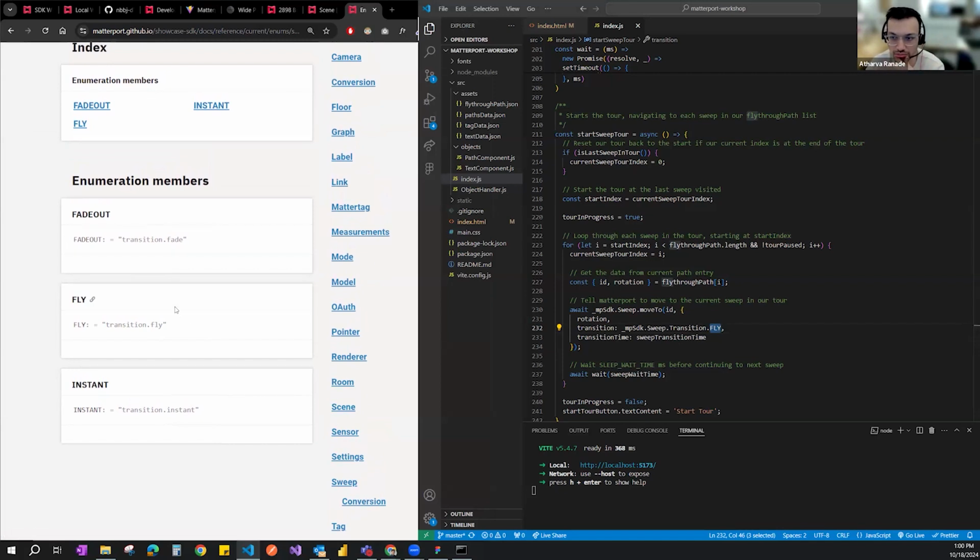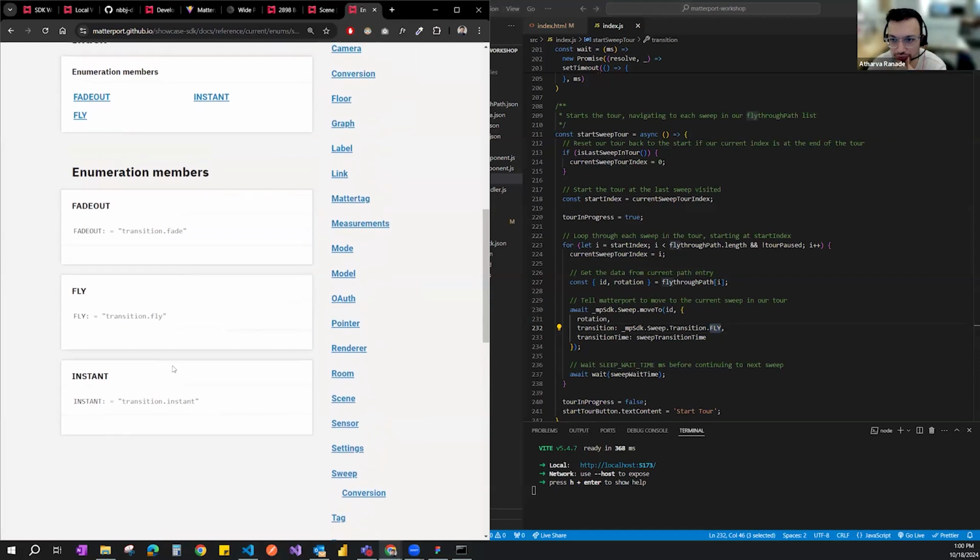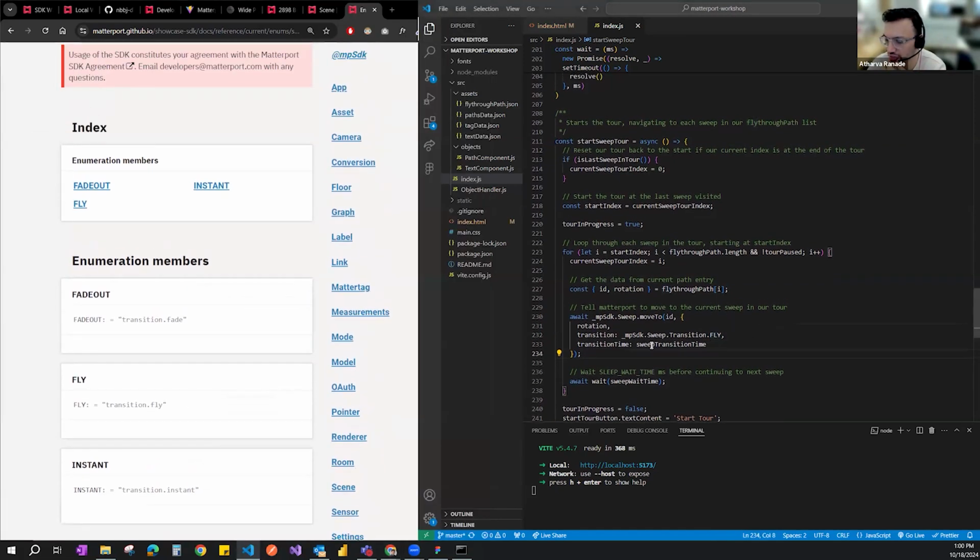But you could use the other two if you want. And then within that, in the fly, we would specify that specifically. We're also specifying the transition time, which we have set up at the beginning. And then to ensure that we are stopping before the tour ends, we're going to get the length of the fly-through path that we have set up. And we're making sure that we're less than, not equal to, but less than the length of the path, to make sure that at the last sweep, it's not looking for the next sweep to get to.